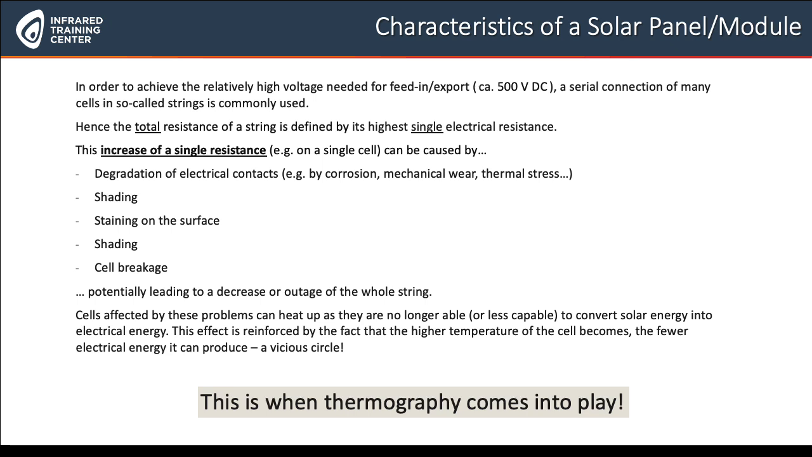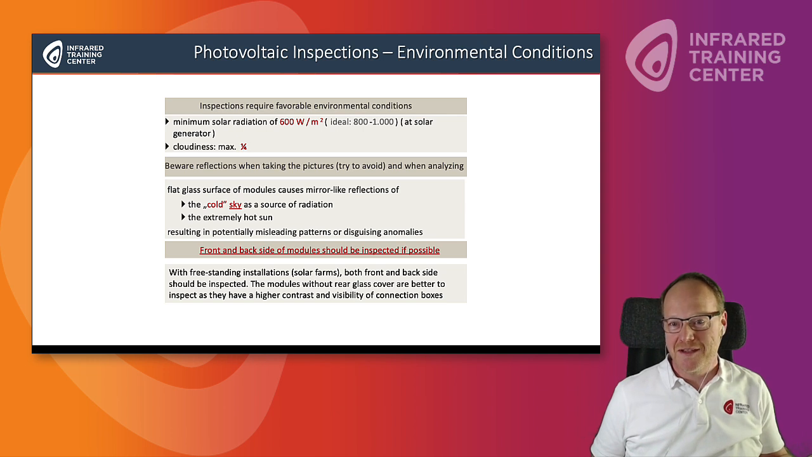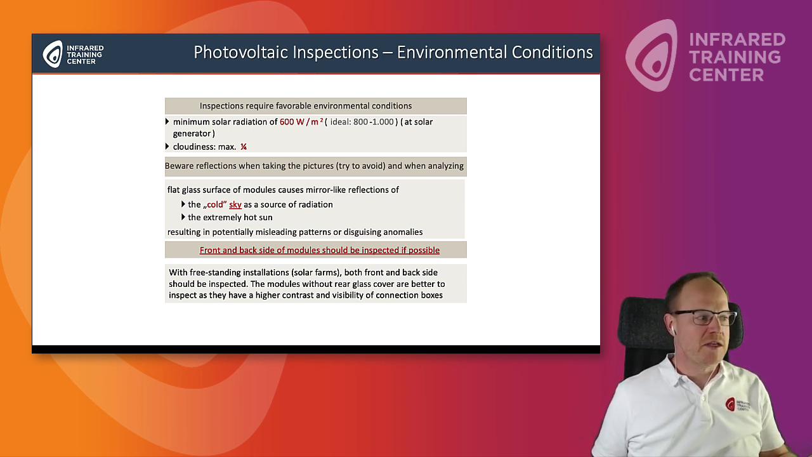You also asked me about the environmental conditions that we should use. Of course, you cannot do thermographic inspections on PV panels at night. I mean, the reason should be clear. So what you do need is a minimum solar radiation, and we generally recommend 600 watts per square meter at the solar generator. Or let's say cloudiness, which is also important, should be a maximum of a quarter.